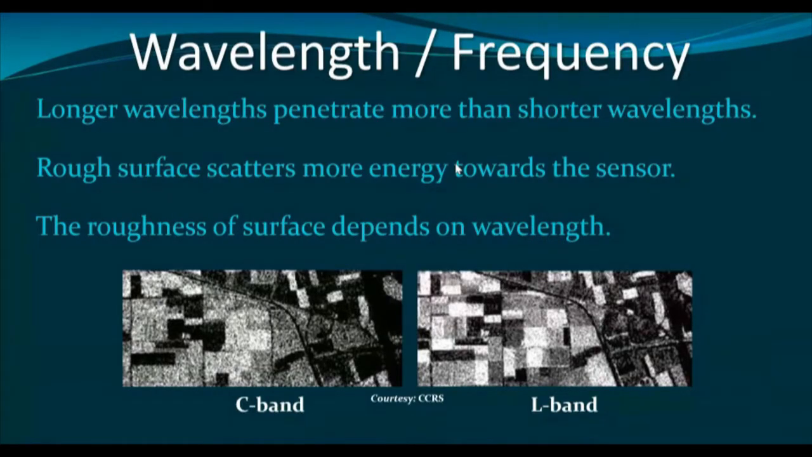Okay, next applications I will discuss later. Before that, let us try to understand the influence of wavelength or frequency on the image brightness value.